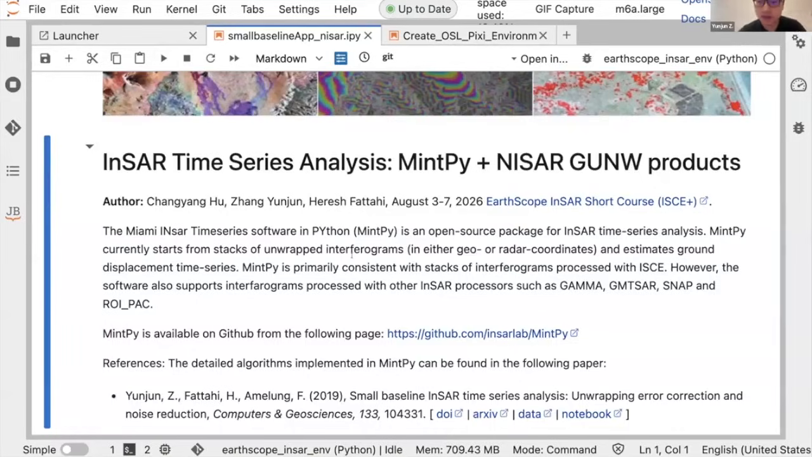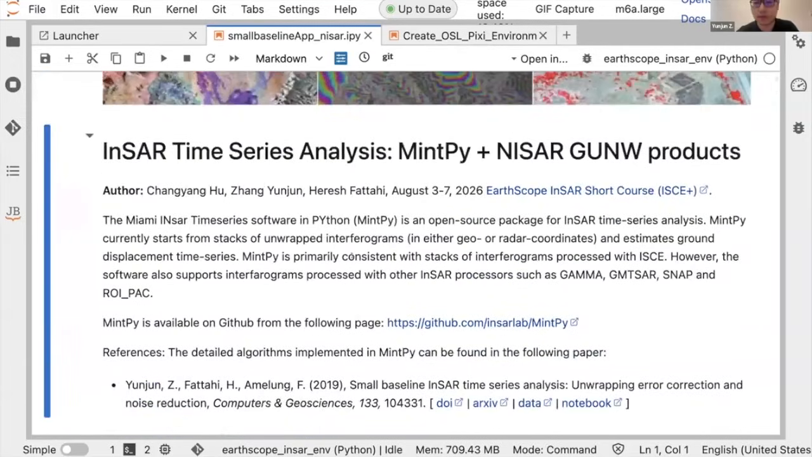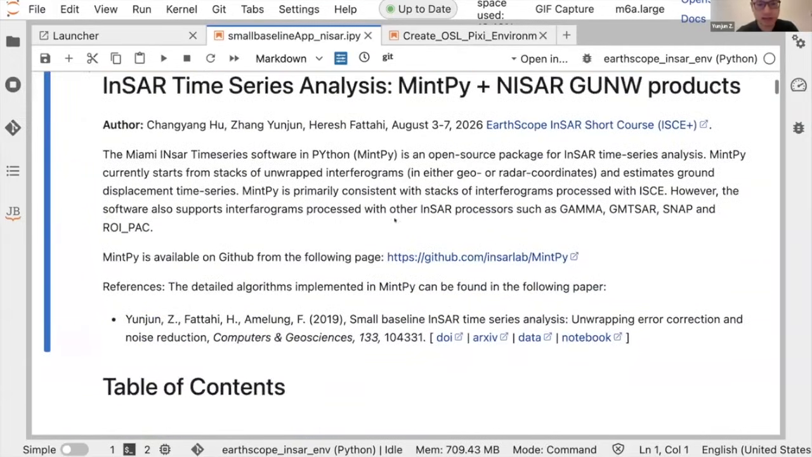He adapted most of today's notebook to support NISAR products. The support in MintPy for NISAR products was done by several people from JPL, including Sara Mirzaee and Emre Havazli.